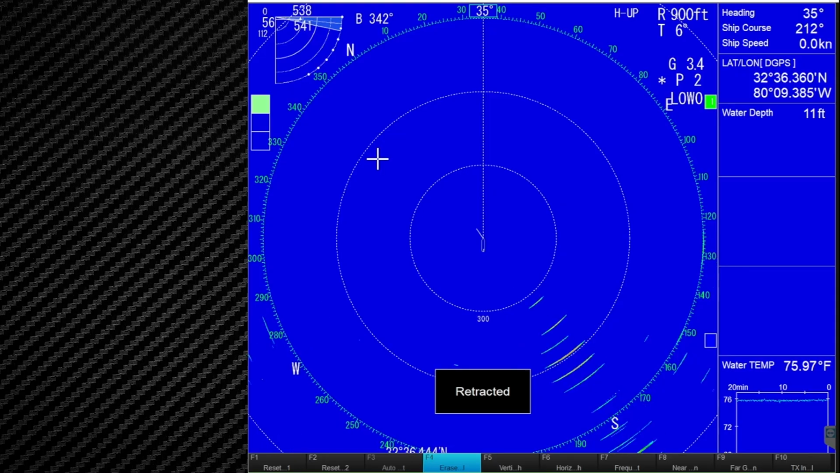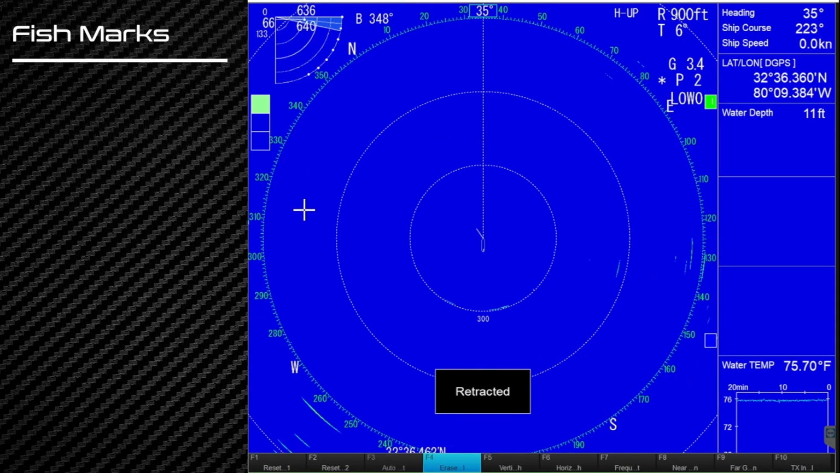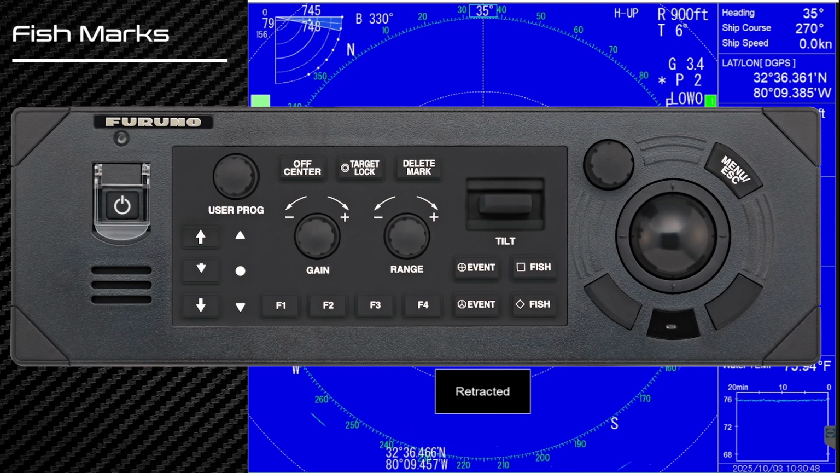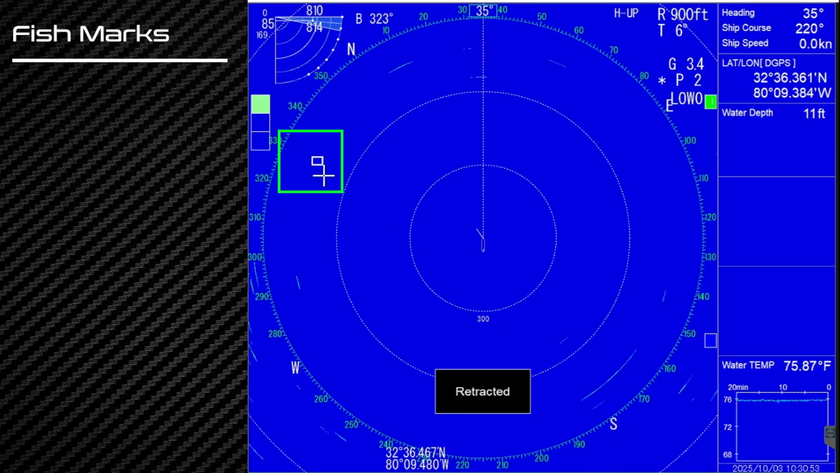and this will turn green again. Let's look at the fish mark. Okay. So I'm going to move my cursor over here to the part of the screen, and I want you to hit the fish event number 1. Okay. Now, fish event number 1 gives us a square symbol.